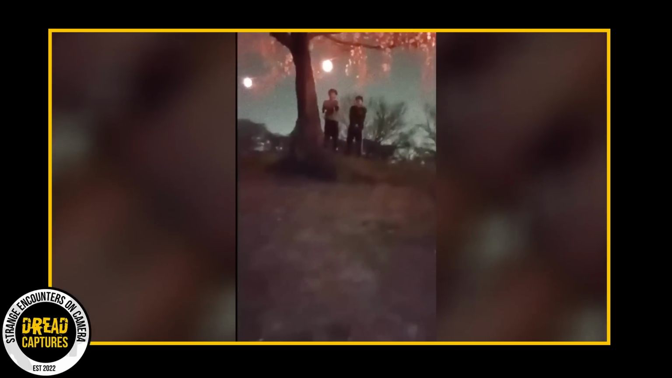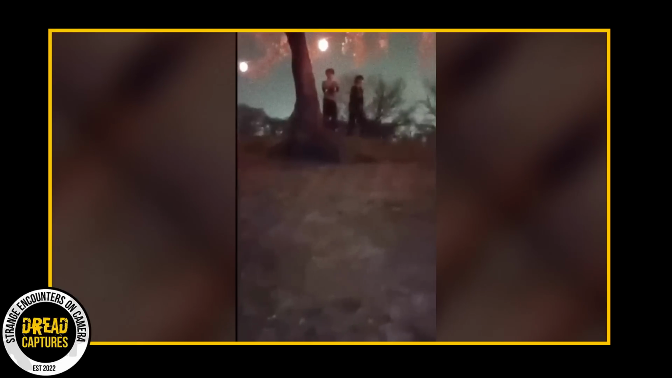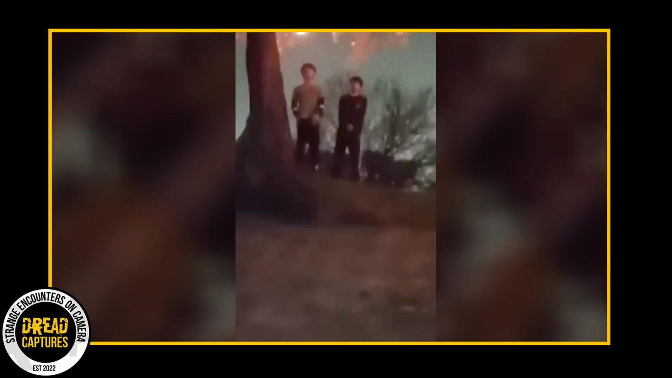On a family night out in Japan, a father filmed his two sons standing next to a tree. While he was looking through the video camera, he spotted something pretty chilling. When the father zooms in with the camera, looking at the kid on the left, you can see a pale hand gripping one of the boy's legs from behind.